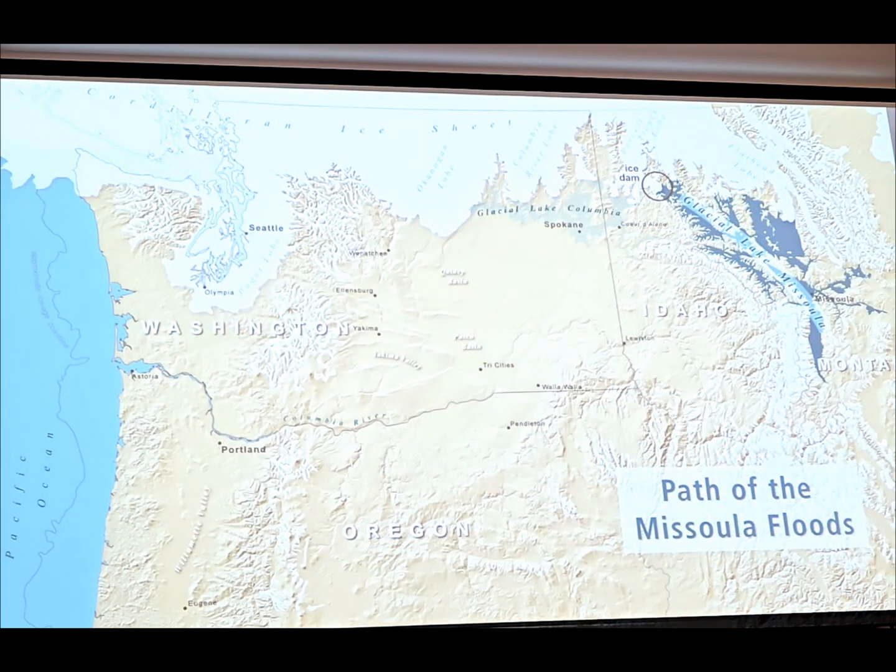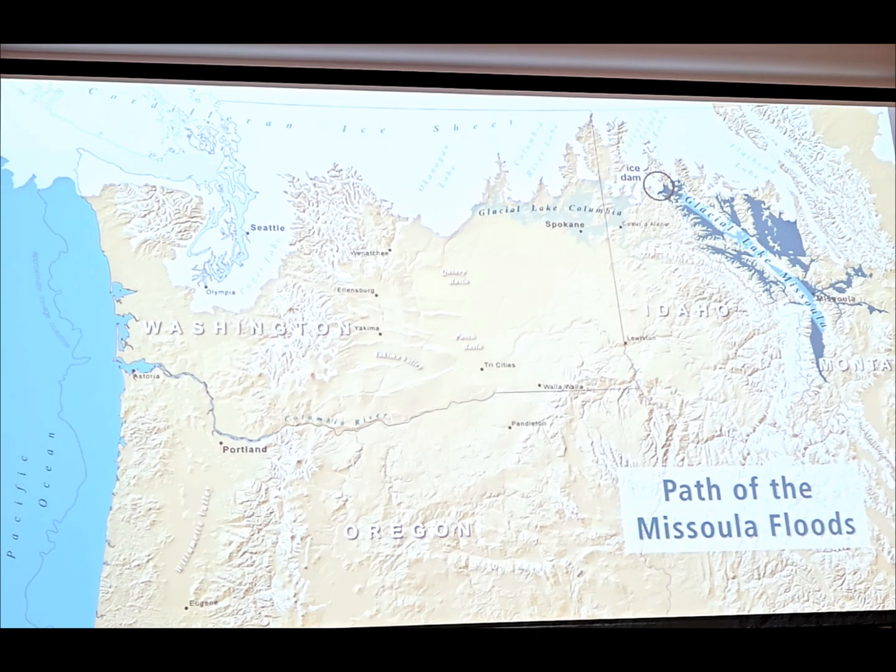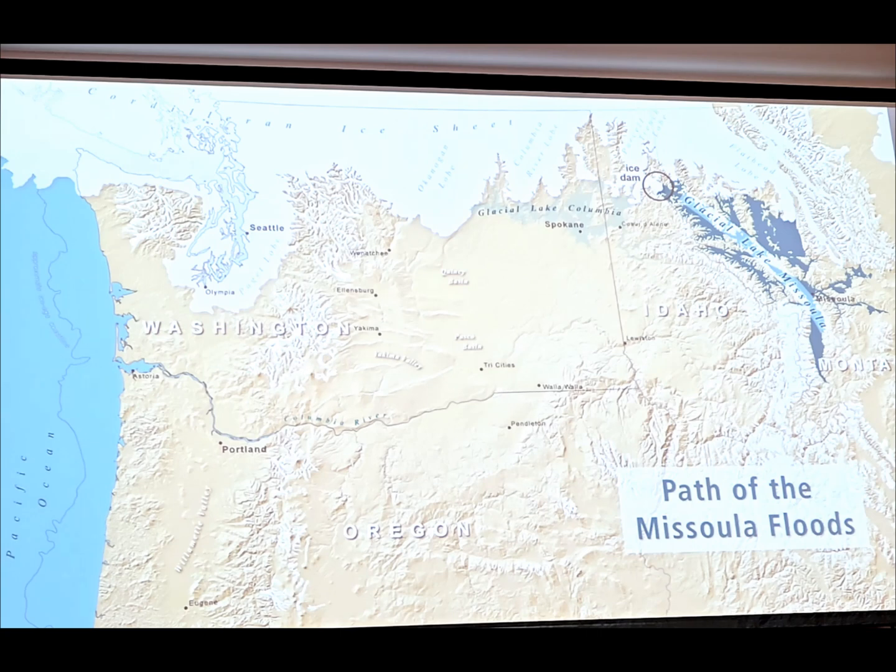So for that interactive narrative, we basically used that poster for Earth Science Week. We used that map as our template, and we made a sequential series that showed kind of an animated, self-guided version of the floods. So between 15,000 and 12,000 years ago, a lobe of the Cordilleran ice sheet blocked the Clark Fork River near Lake Pend Oreille in modern-day Idaho.